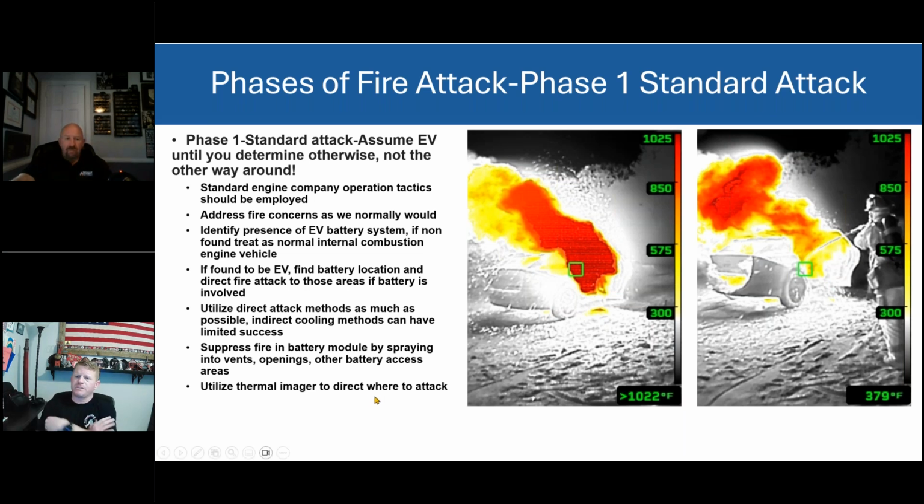So if you do find that it's an EV, we need to make sure that we're looking for openings, looking for access. If we just fight this like we have always done it, hit the tires, hit the ground around, focus on where the fire's coming from. The fire's coming from the battery case. Yes, you can put out the seats and the furnishings on the inside, but the fire's coming from the battery case. And just cranking it up, lifting it up so you can squirt under the bottom. If you want to squirt under the bottom and that's what your fire department is comfortable doing, understand that there's an